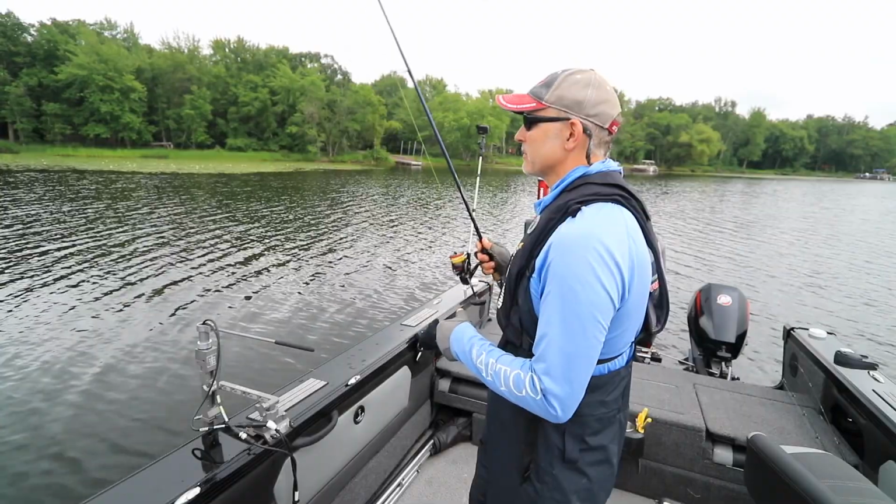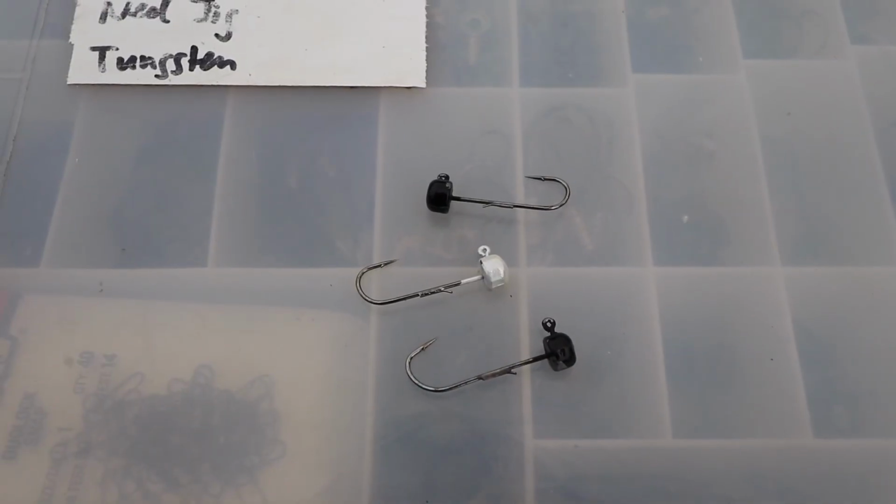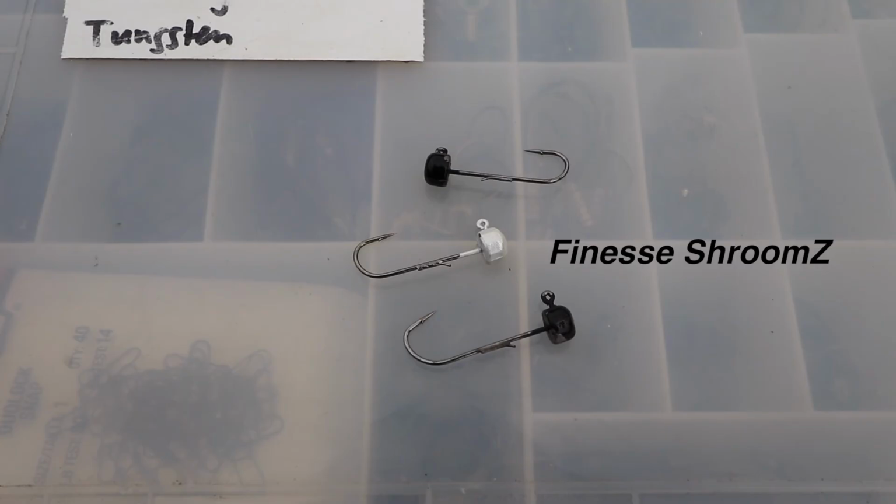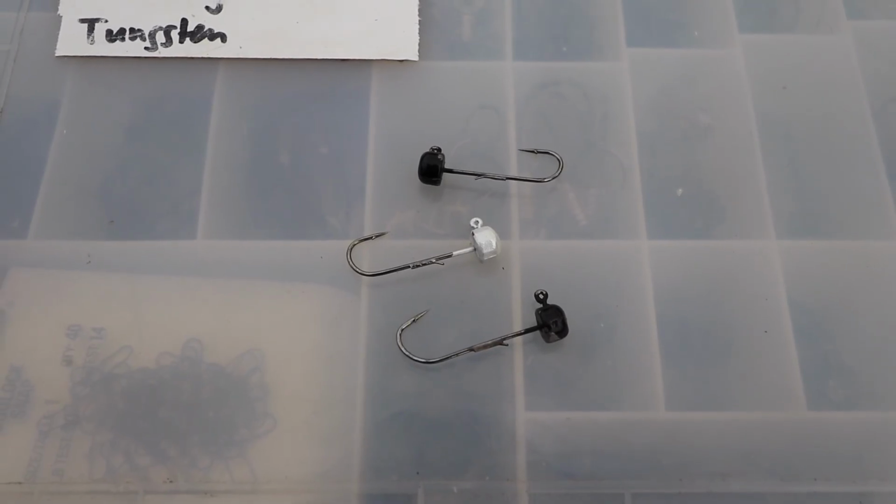So I'm throwing this Hula Sticks rigged on a real lightweight Finesse mushroom head jig, also from Z-Man. It has a really nice soft plastic keeper to keep that bait pinned to the jig head as it works through the water column and through this cover, these weeds that I'm fishing.